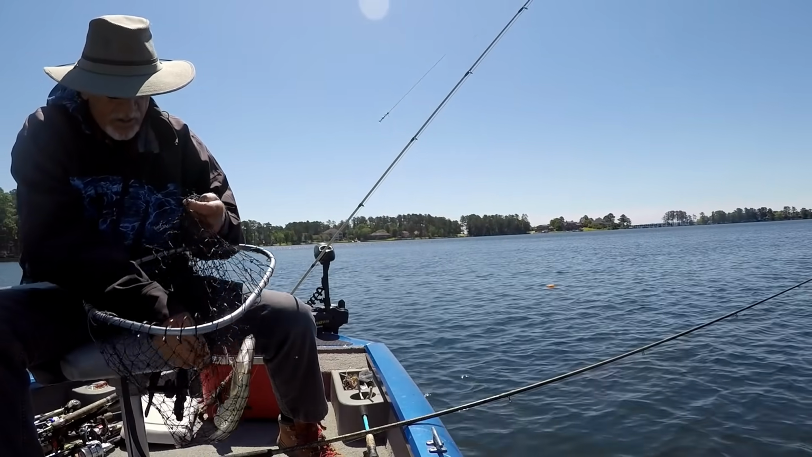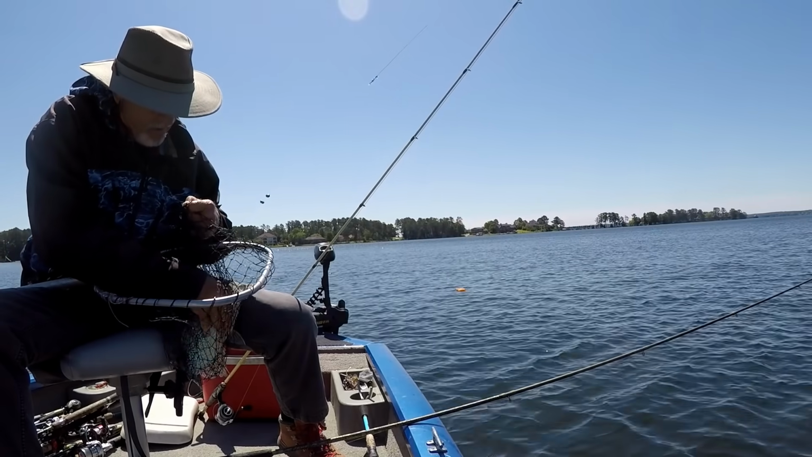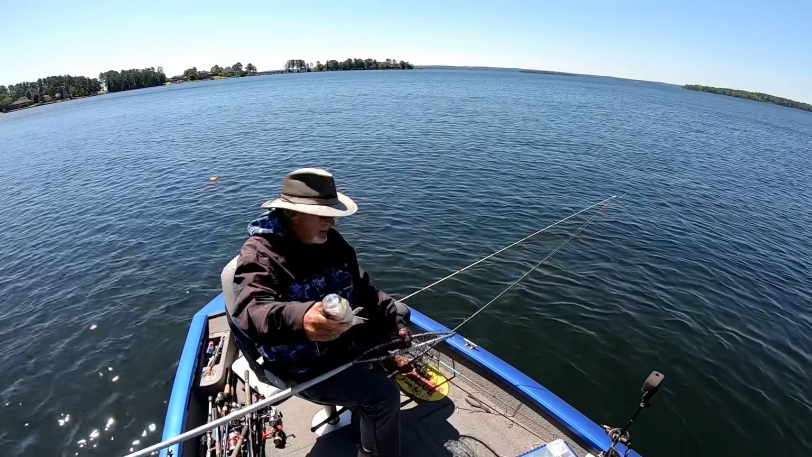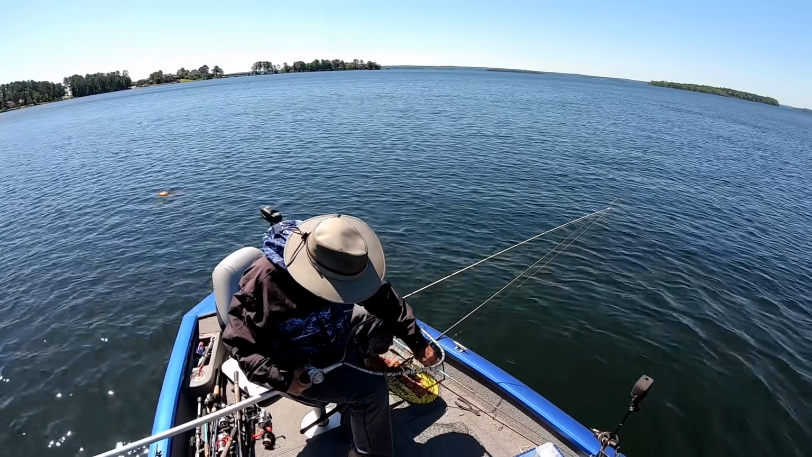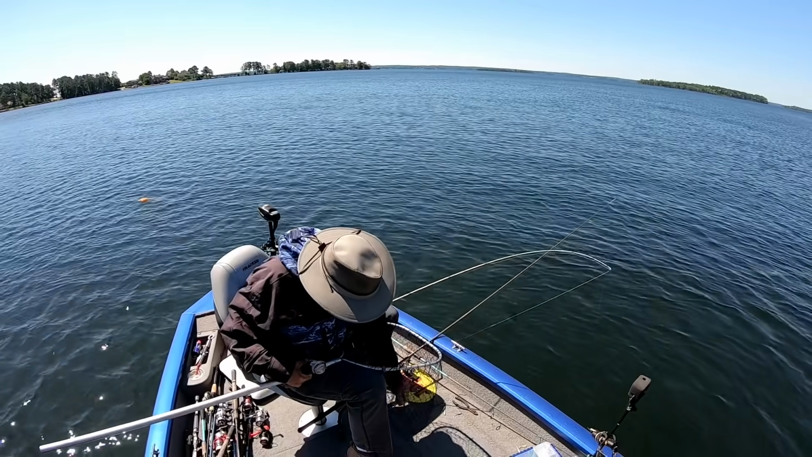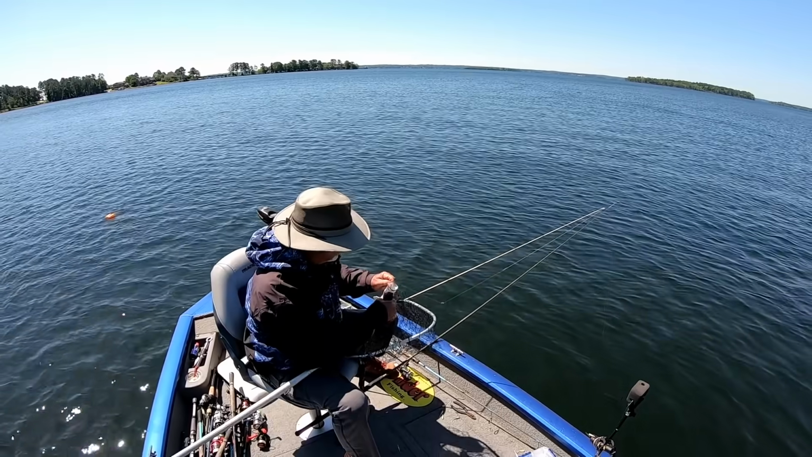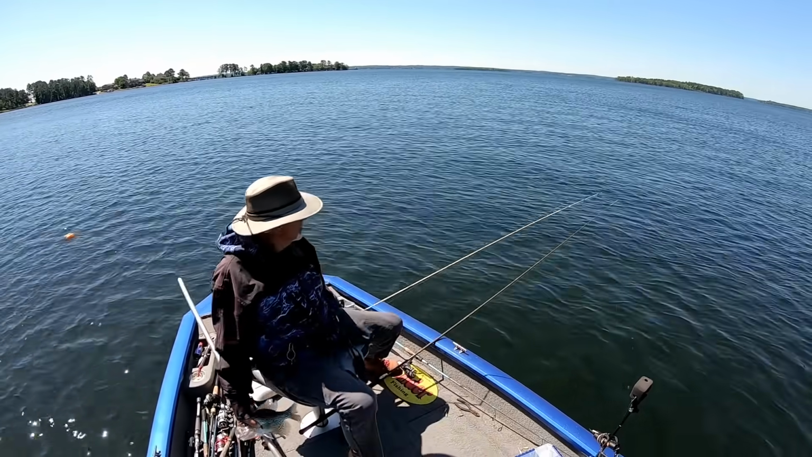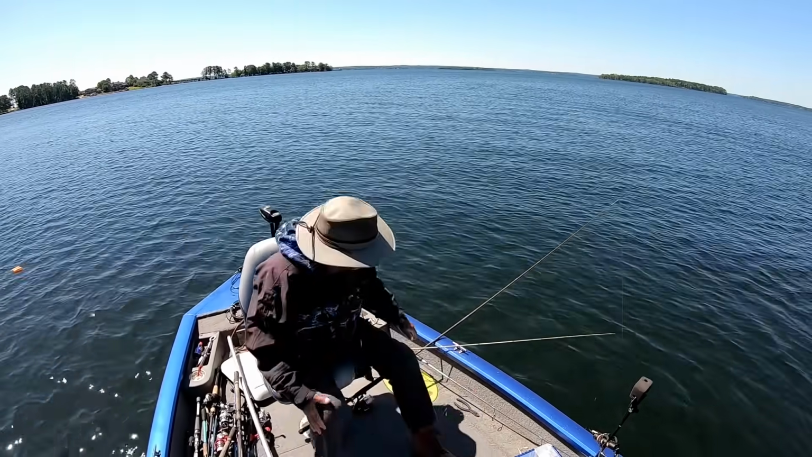Unbelievable that these kind of crappies are biting in this lake. Every one of them weighs 1.5 pounds off the belly. Look at that. Oh my goodness. Super dog slabs, that's what they are. Oh my. Golly bone.